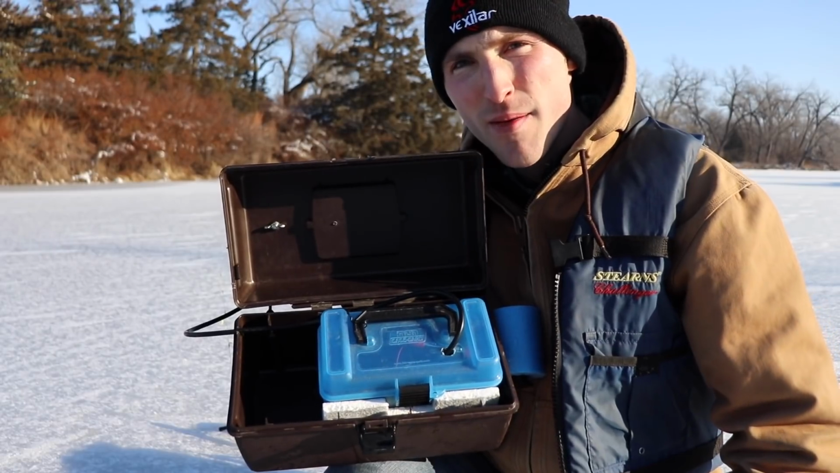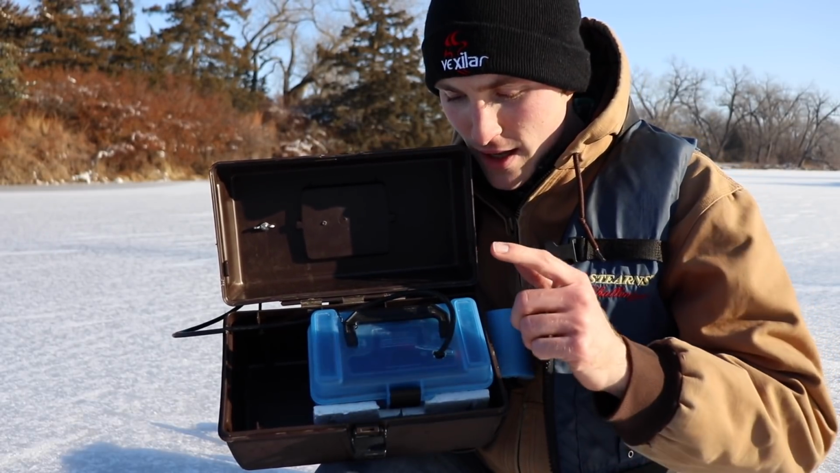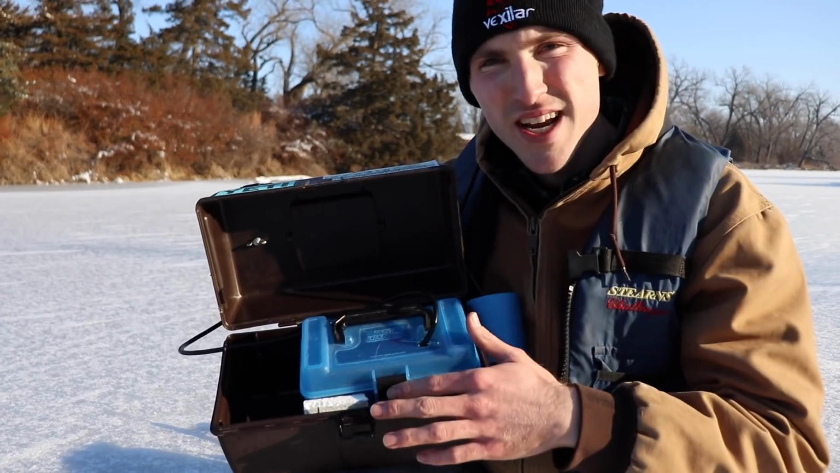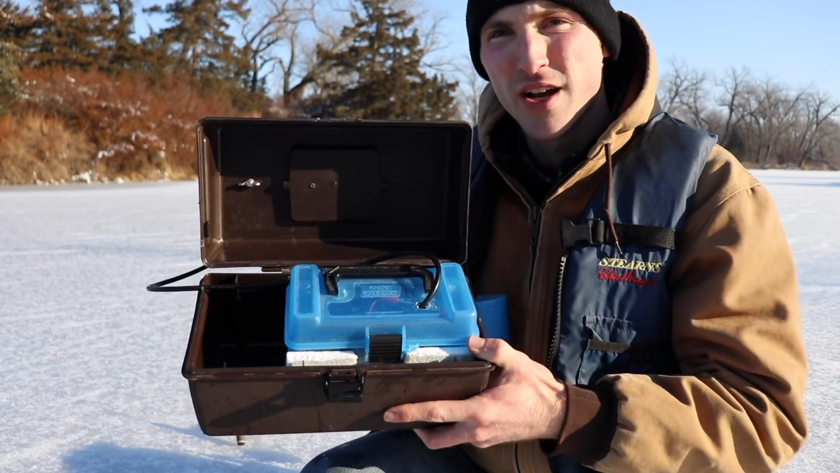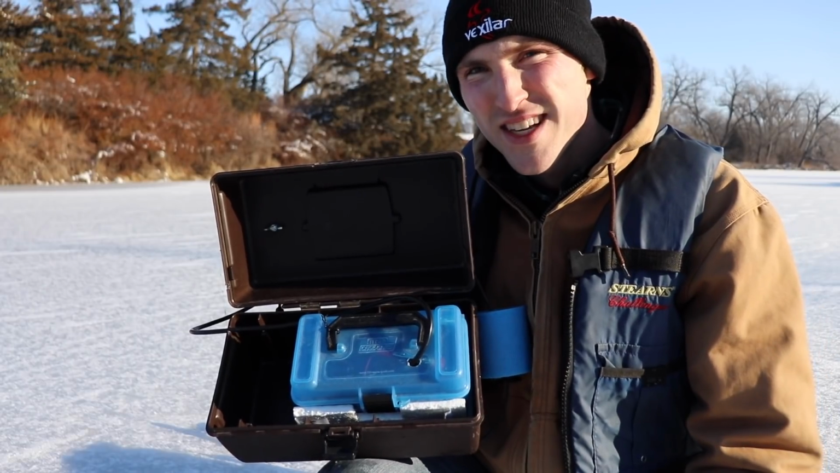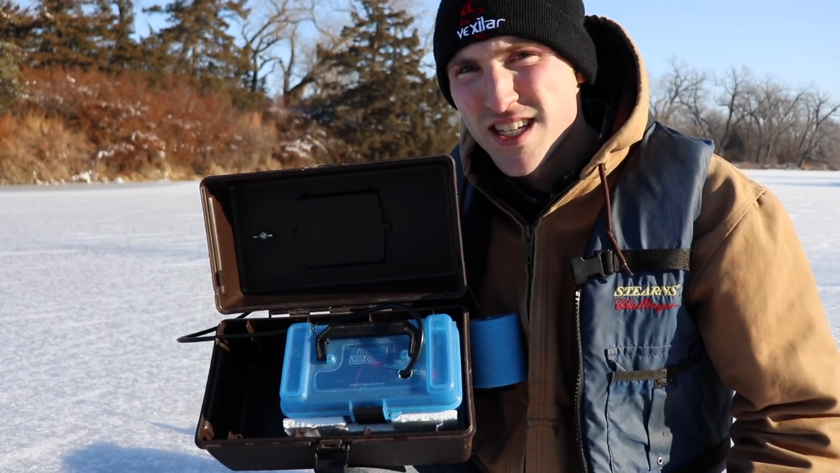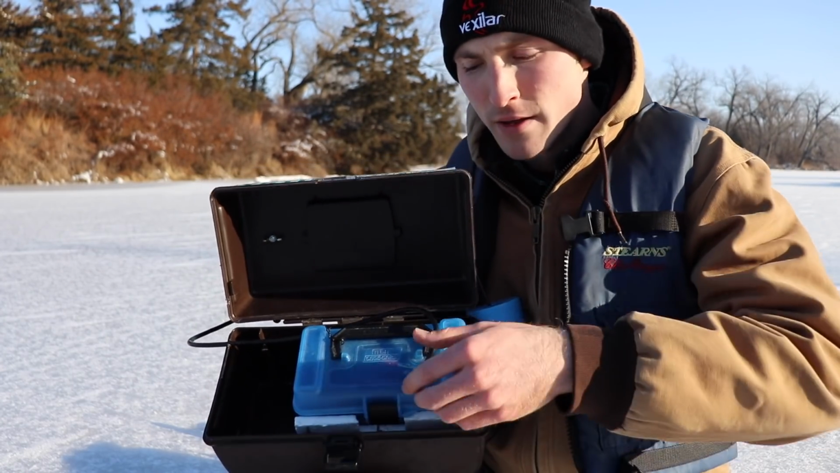It looks the same as my battery box that was in my kayak. Wonder why? Because this is the same battery box, but the only thing I did different was put some styrofoam on the bottom and on both sides. One, to stop the jiggling around. I want that battery to be secure. But two, because this unit is sitting on the ice all day long, I don't want that battery directly on the ice. So it's kind of insulated with the styrofoam on all sides.